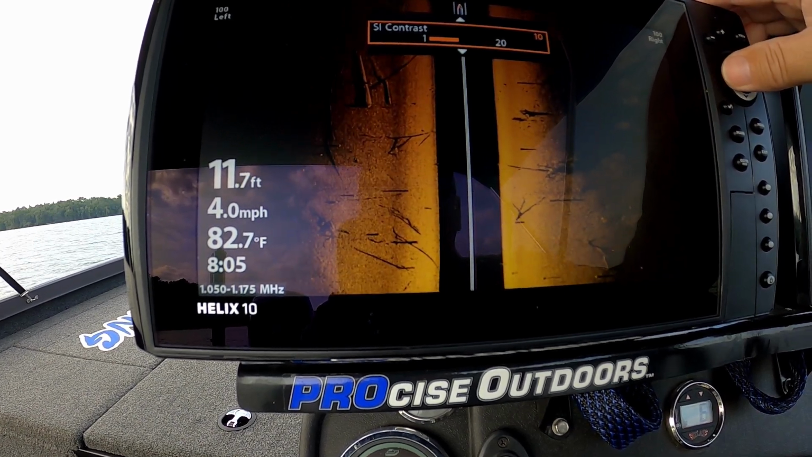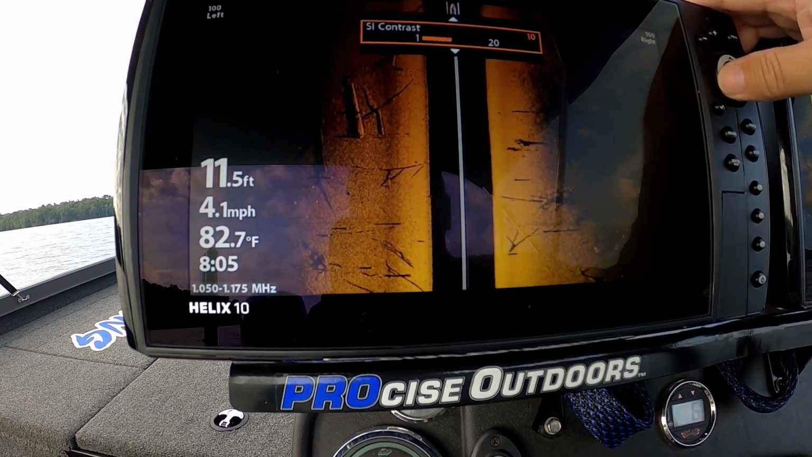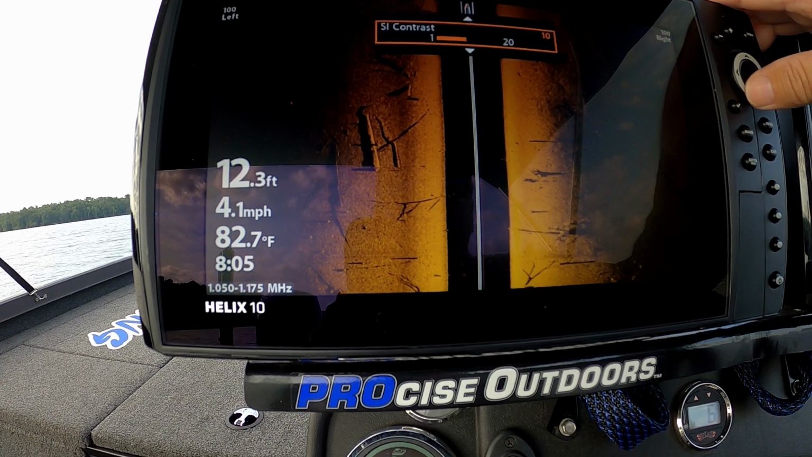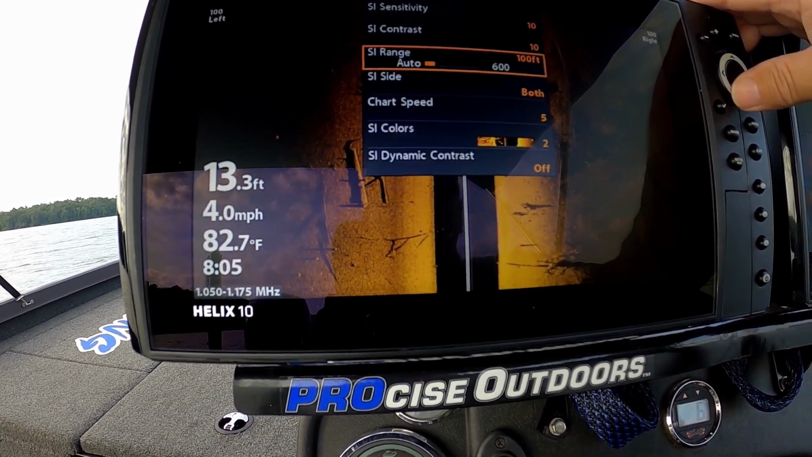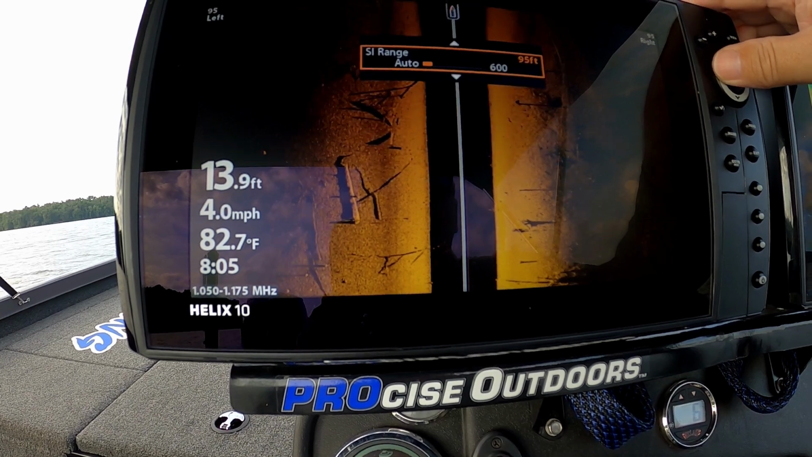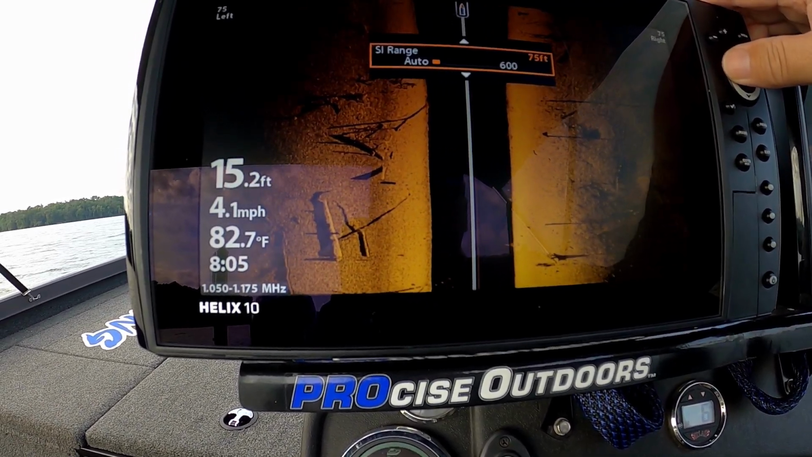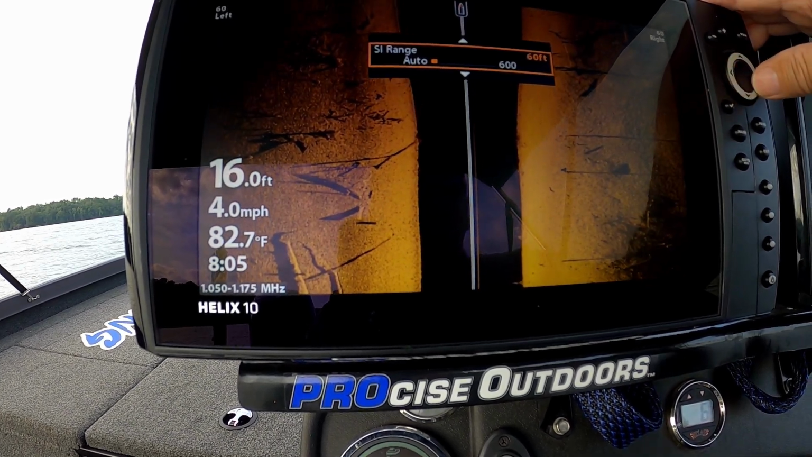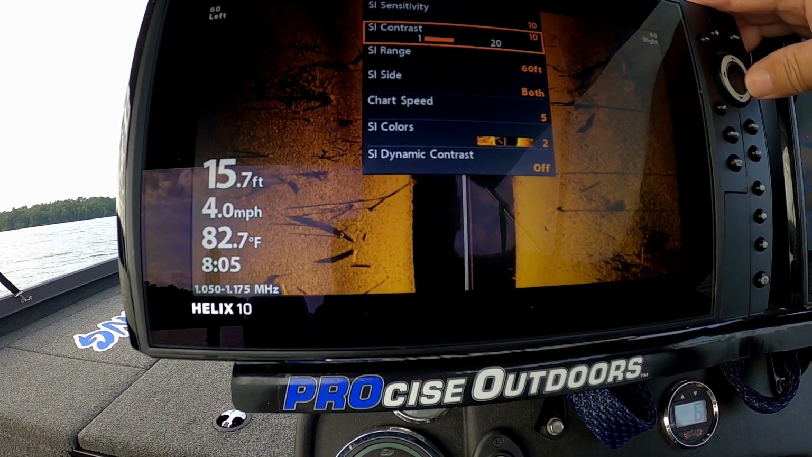All right, so 10 on the contrast is getting me a clear picture, but I'm still getting a lot of darkness on this screen. It's still not as bright as I'd like for it to be. So we're going to go down on our range. So now we're down to 80, 75, 70, 65, 60 feet. So that's looking a little better. Now let's go back up to our contrast.